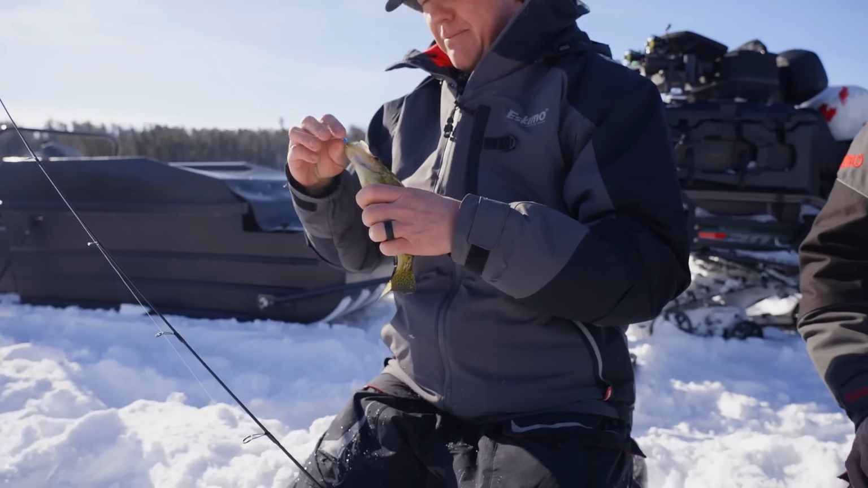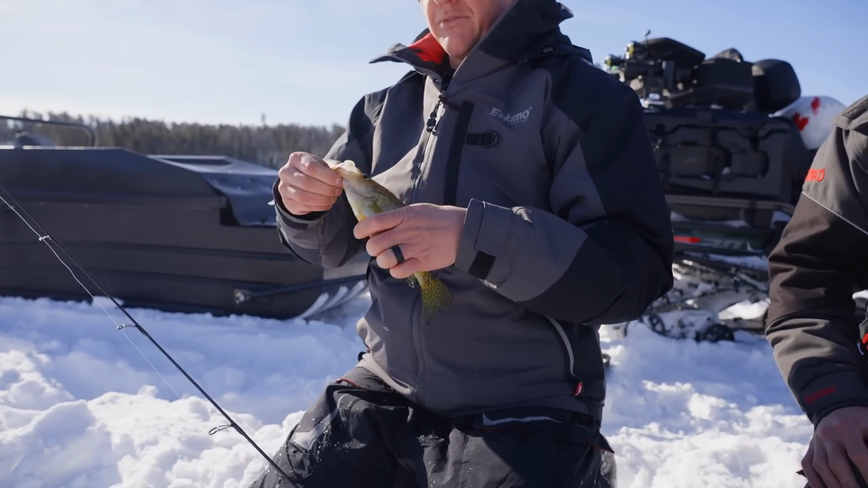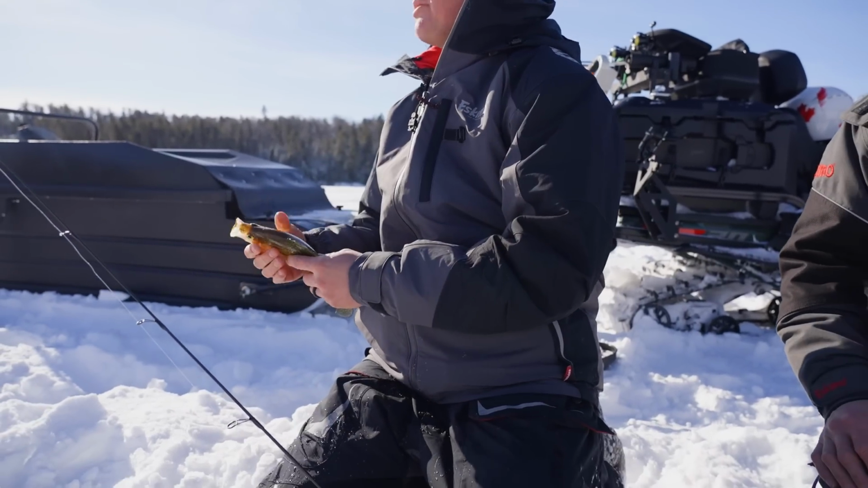One of the best ways to find bigger crappies is to find crappies that are unpressured. I have a feeling that these fish get fished for a little bit, so I think that stunts the growth a little bit, but there's a number of factors too. Some lakes just don't have big ones.